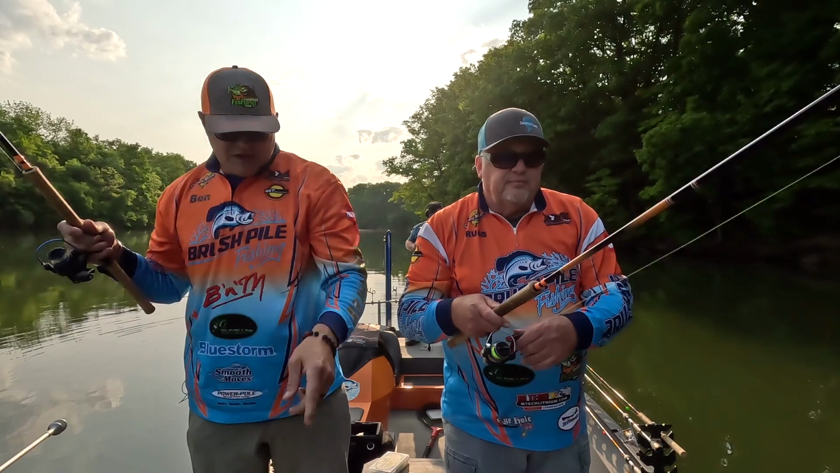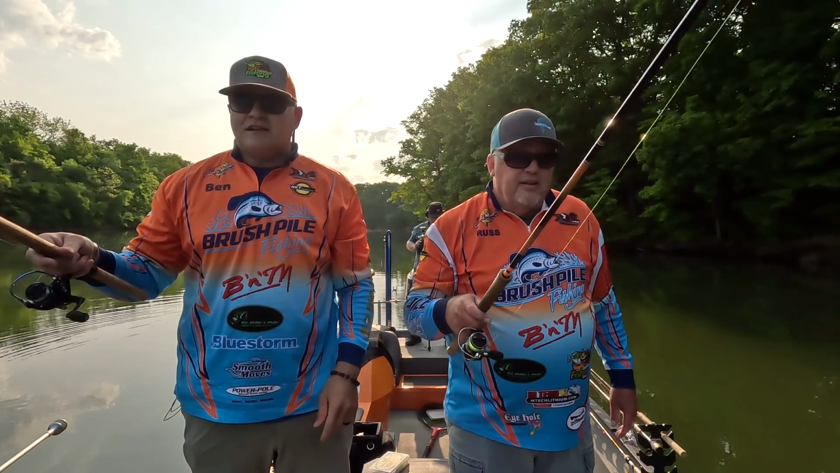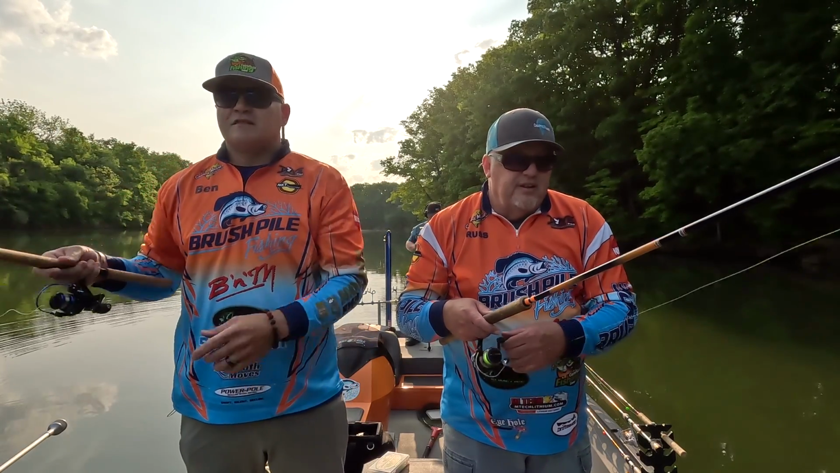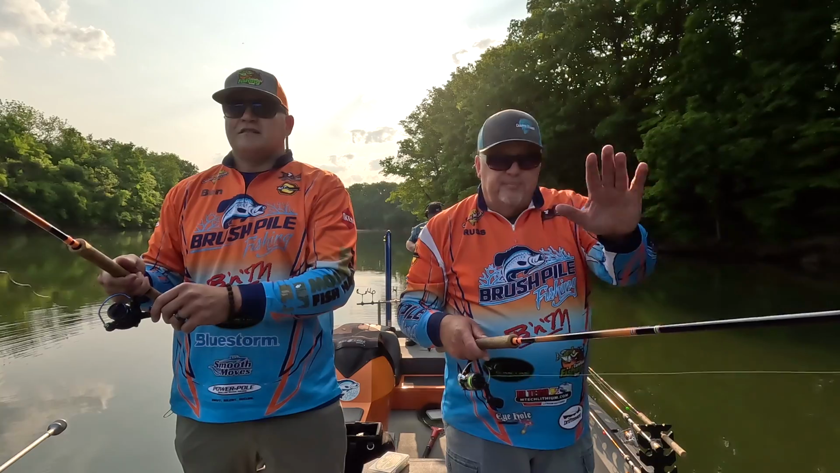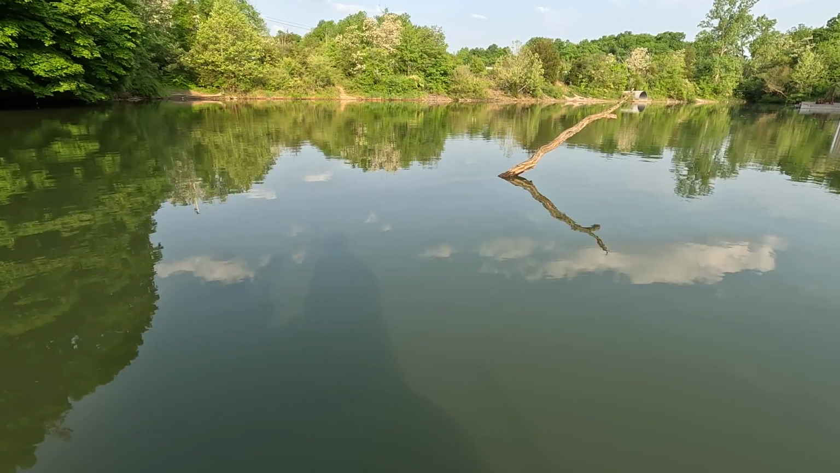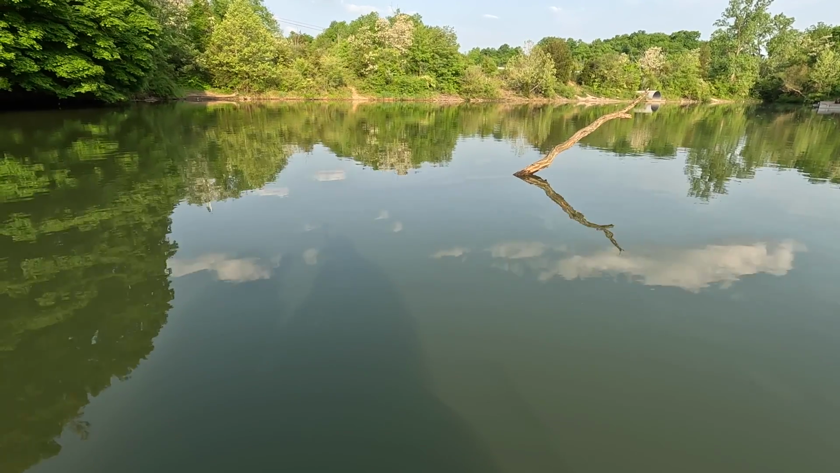Yeah, they're still right about 25 feet. You can see out here 8 feet down, and they're coming up to hit that. So it's perfect. Folks, we're hitting a big laydown. It starts way up there, comes way out in the water. And we're using a LiveScope just to see if the fish are there, but other than that, it's jig and cork.